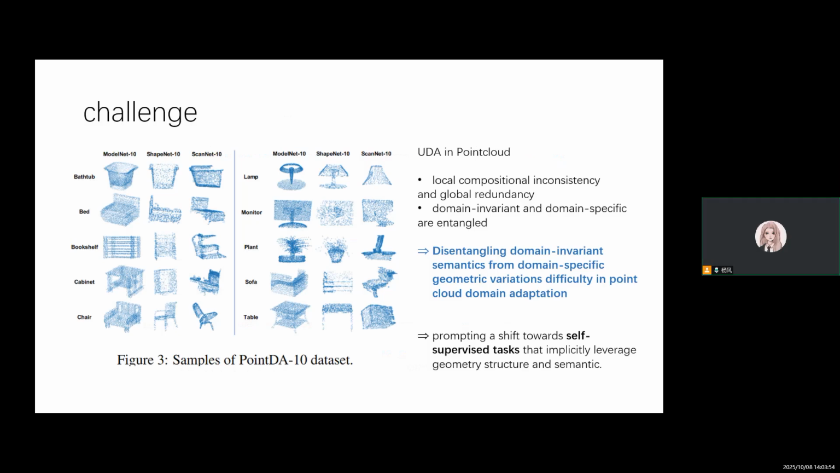Unlike images, point clouds present unique adaptation challenges due to their local compositional inconsistency and global redundancy. Features in point clouds are spatially unordered, sparse, and often vary across domains due to LiDAR settings or object scales. This makes disentangling semantic, class-related, features from domain-specific geometric variations especially difficult. As a result, direct feature alignment is often ineffective, motivating a shift towards self-supervised learning that implicitly captures geometry-aware features. Yet, such strategies lack an explicit mechanism for causal disentanglement, which we aim to address.